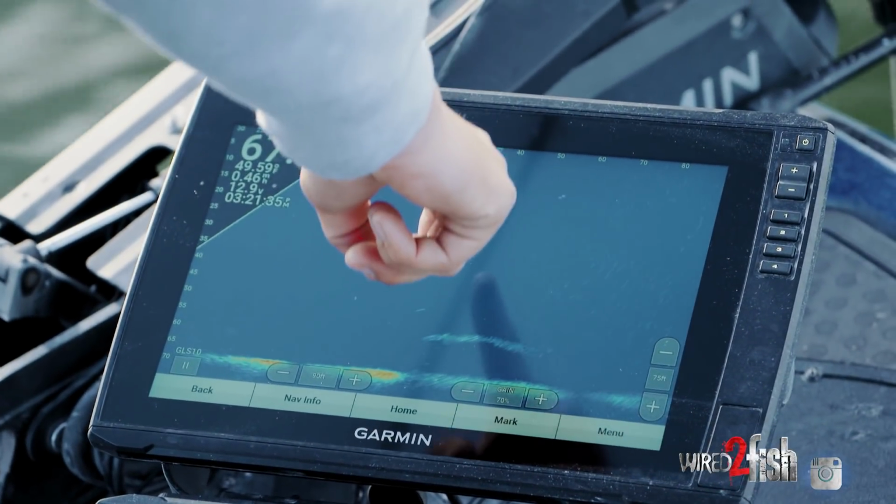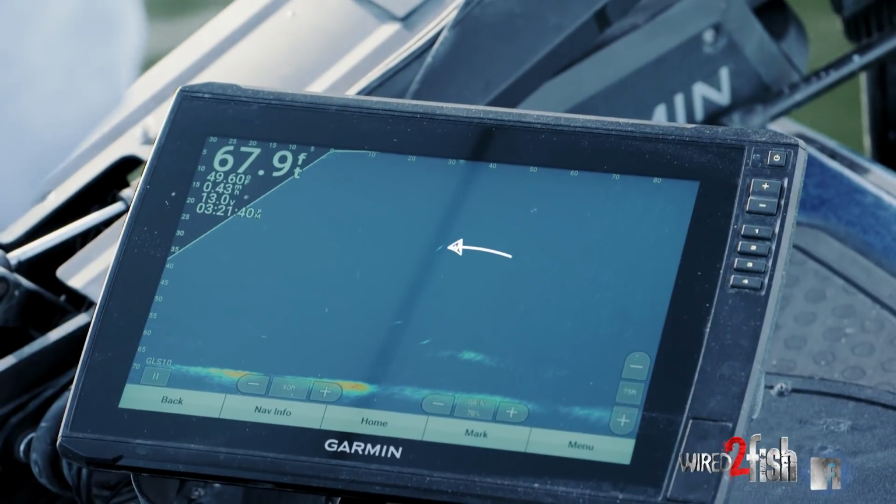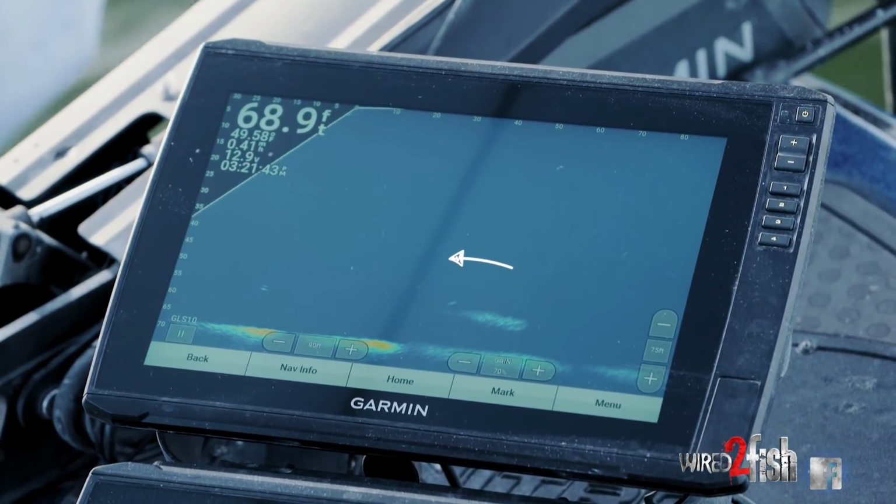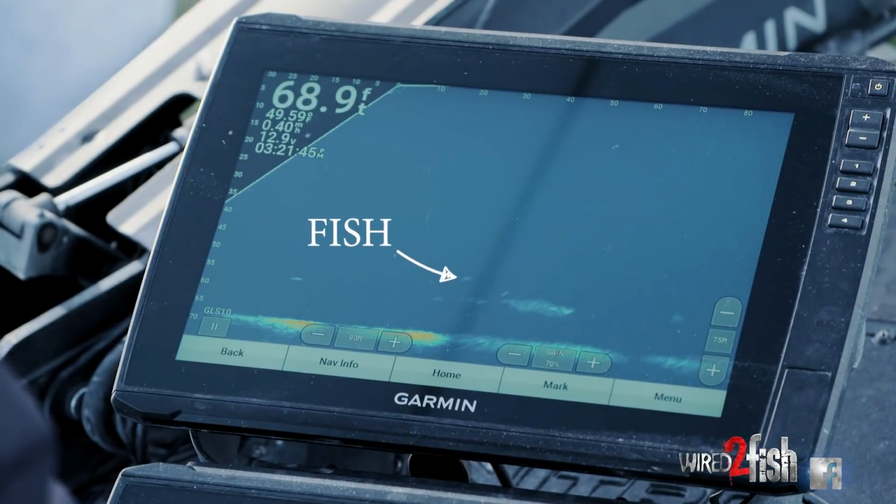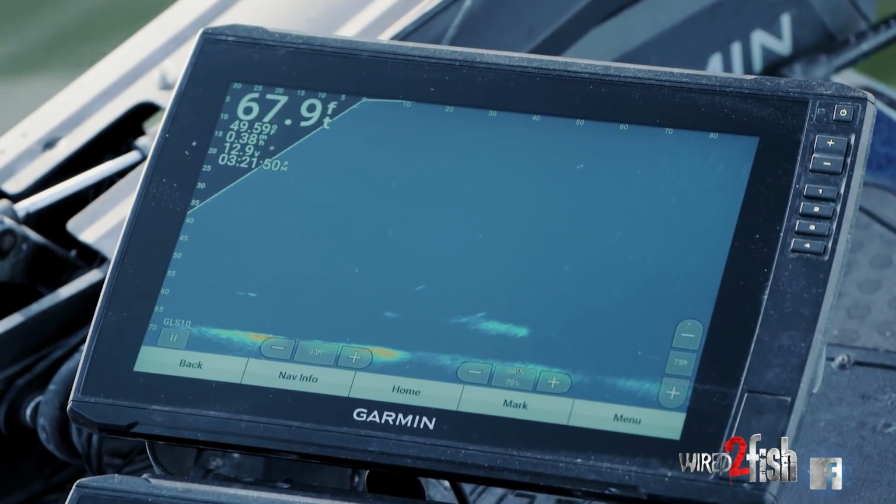There's my bait splash the water. Here it is racing down. You can see that flat jig just flying. It doesn't waste any time getting down to him. Here we go. We're gonna drop right on his head. I'm gonna stop it there right above him. Here he comes up to it.